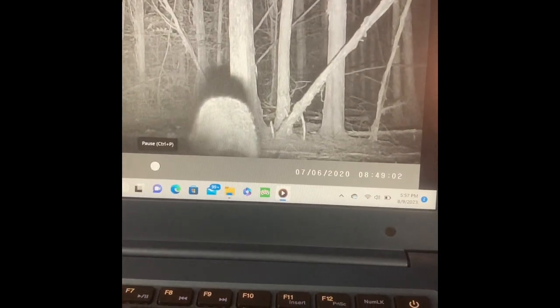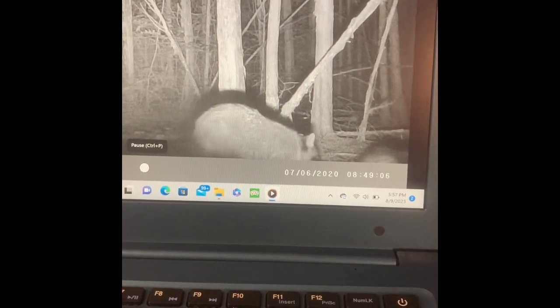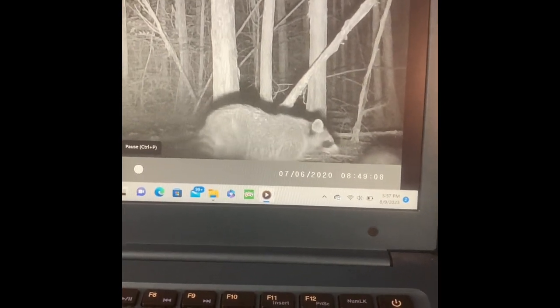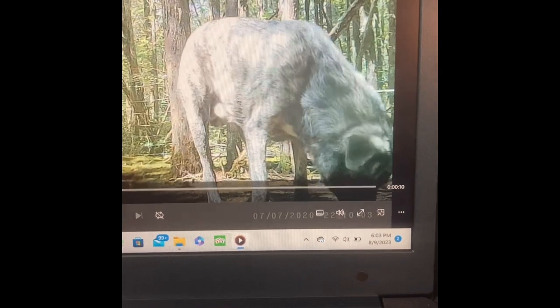So the raccoon was back there. He didn't get trapped that night, but the possum was already in the trap, obviously. So yeah, and I guess he didn't go to the other trap we had set, so he just kind of roaming around. And we'll show you another clip here in a minute that's interesting. Kind of a funny clip right here.